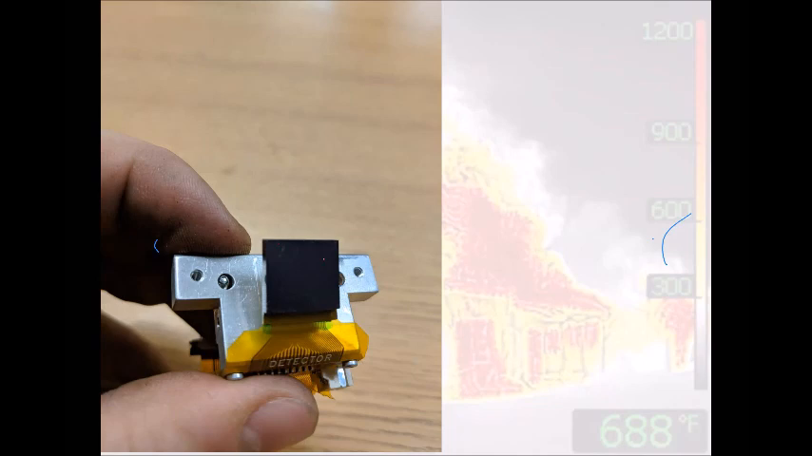The infrared energy hits that gray box and creates the excitement, goes through the amplification process, and then turns into your nice orange, reds, grayscale. It can tell you if you have a victim 10 feet in the room or not. Now, if you took this sensor under a microscope, you're going to see these lines right here. I'm basically going to draw a tic-tac-toe.